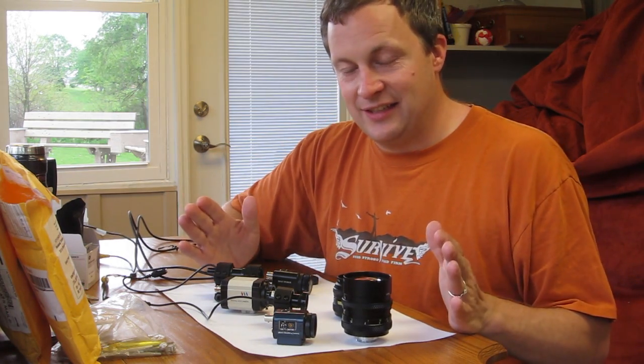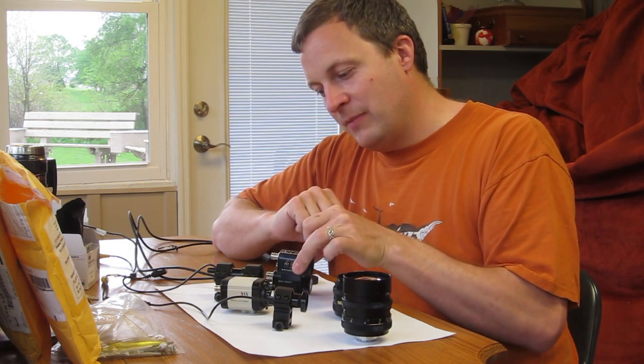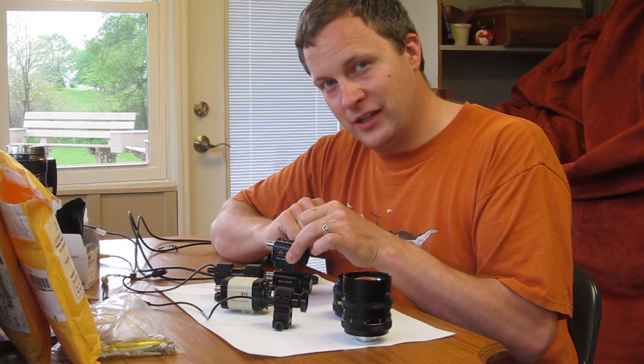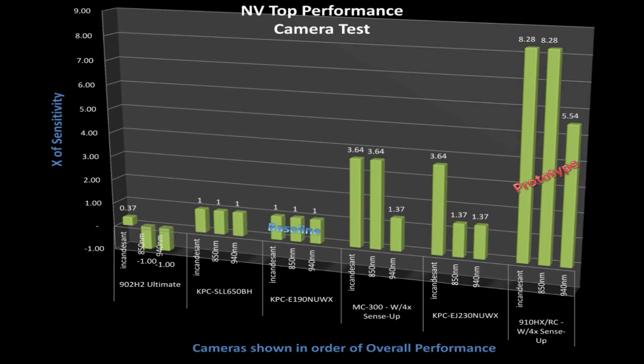I'm going to just say this. I got into this, guys, in this testing, thinking that the 902H2 would place right up here by the other one, ahead of the EJ230. I tested over and over again, multiple times, and look at the chart and see how they stack up. Actually, the Watec 902H2 Ultimate in its best settings was a little lower in sensitivity and quality than any of these other cameras. That was a shocker for me.